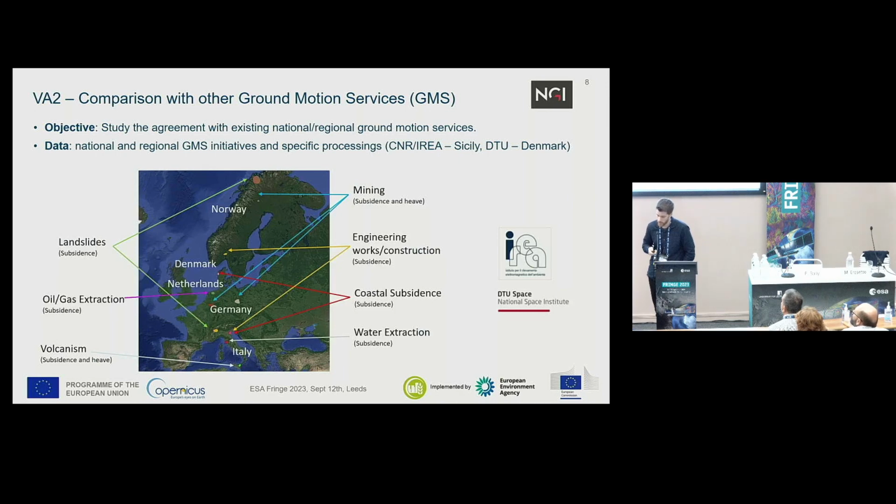And we have 2 specific data sets produced with different processing chains, of course. One from IREA, focused on Mount Etna in Sicily, and one from DTU Space on coastal subsidence in Denmark. So that allows us to compare it to a more focused processing.